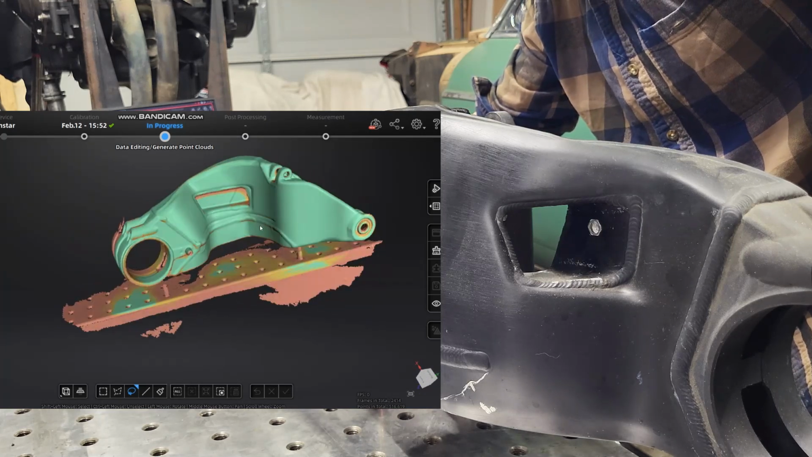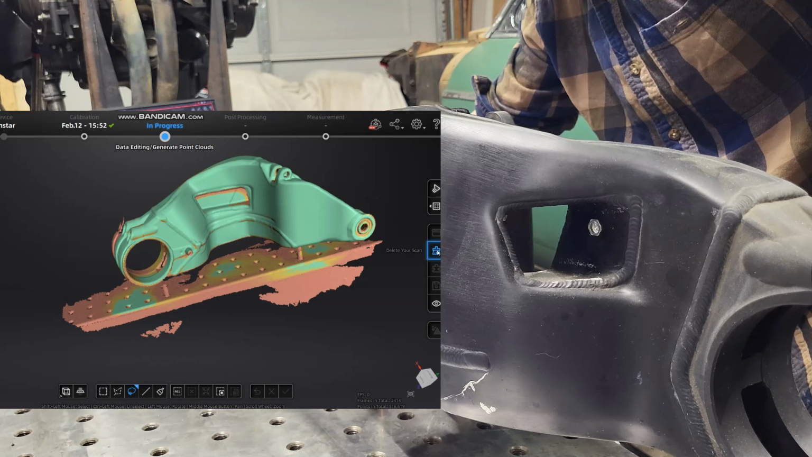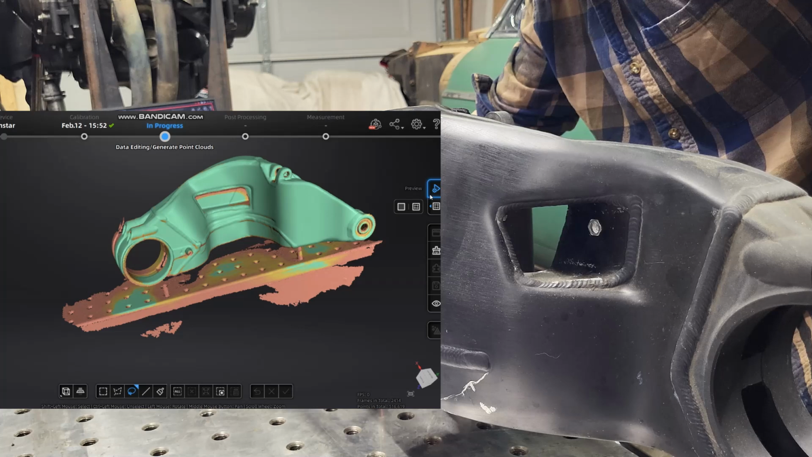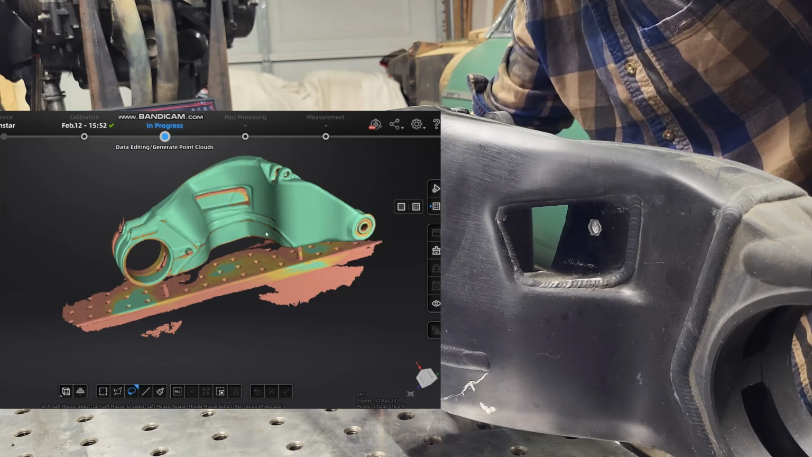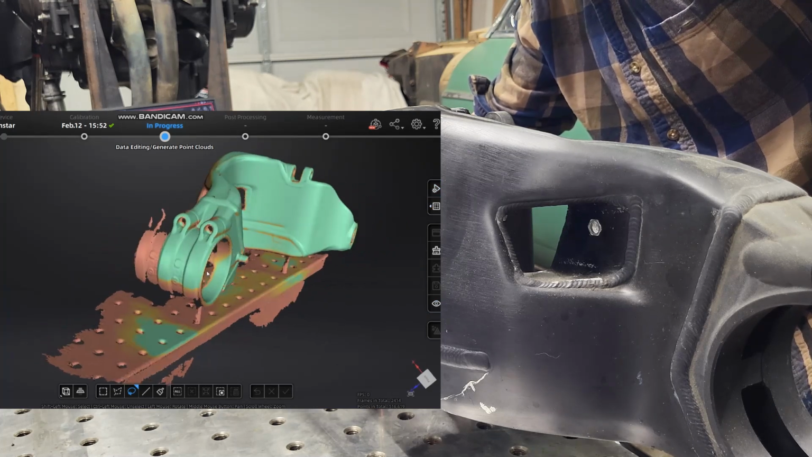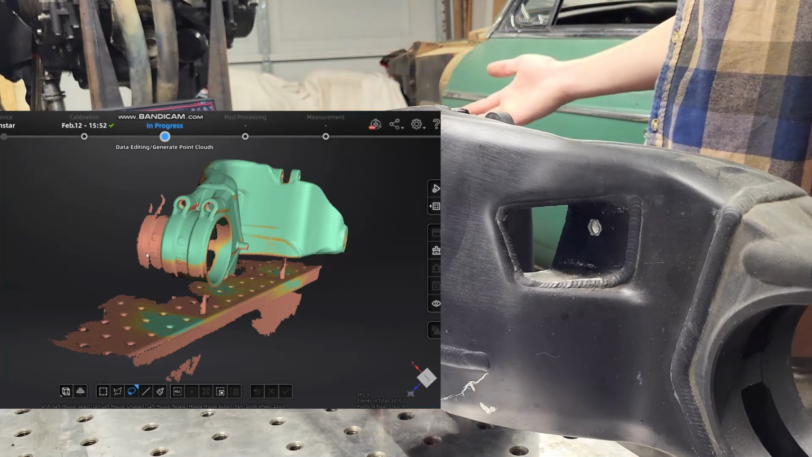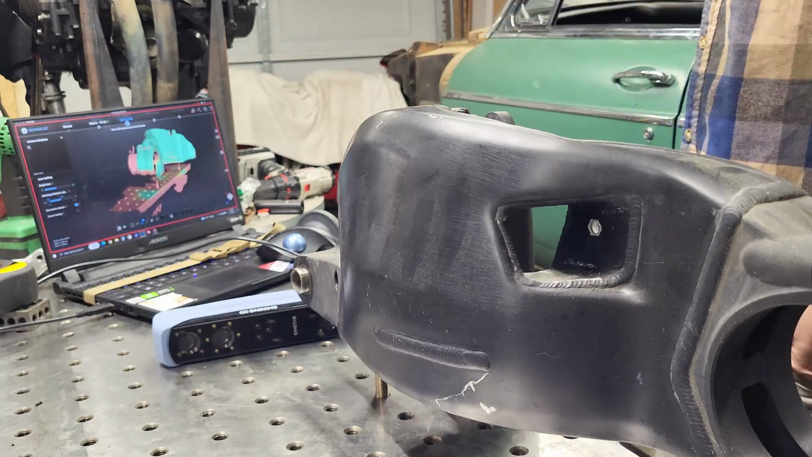So this option here: delete your scan, optimize point clouds, or preview. Those are the only things I have right now. So I can't just go in and undo what I just did. And that's extremely frustrating because I'm going to have to start over now and rescan this entire part.